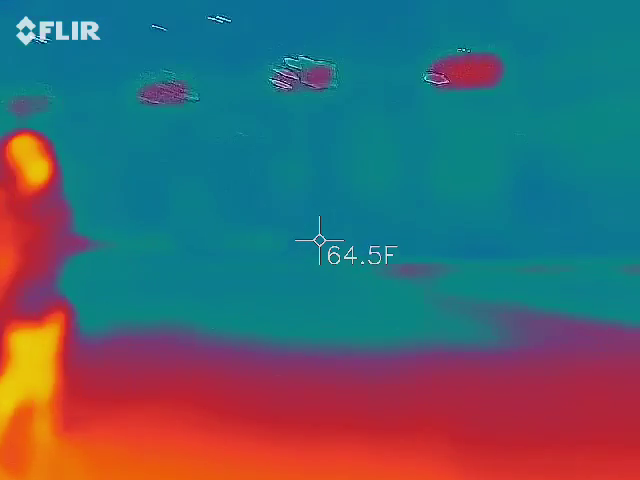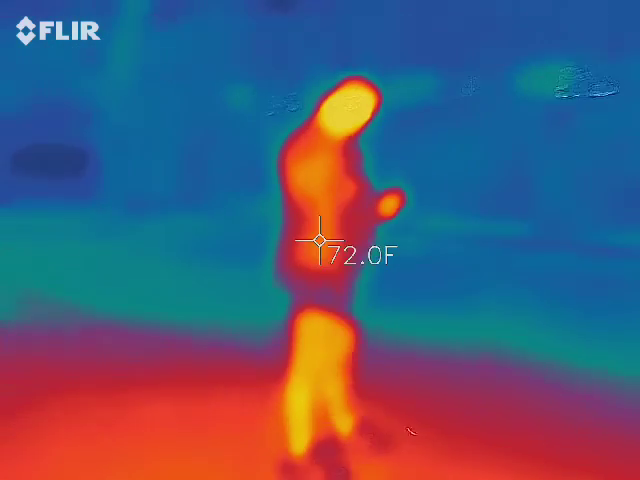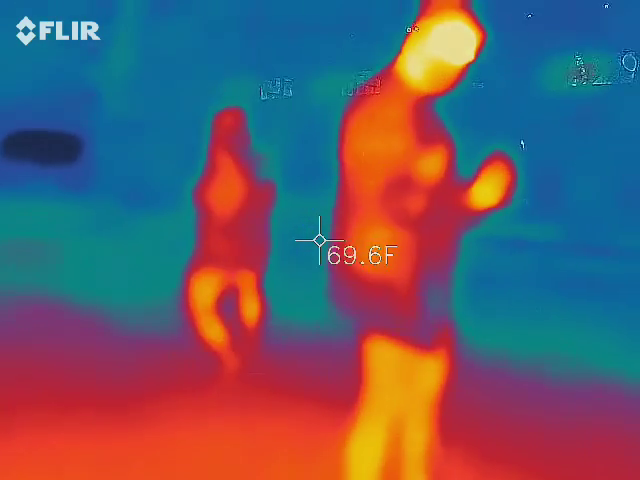What are you doing on yours here? I haven't got. Well, I can't really. I think I had it at the slowest setting too, so that way it's too slow. Yeah, it's at the slowest setting.